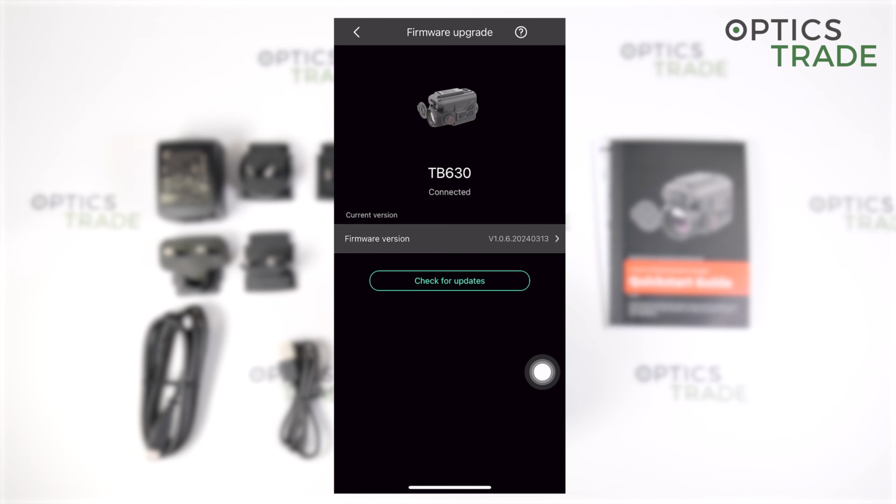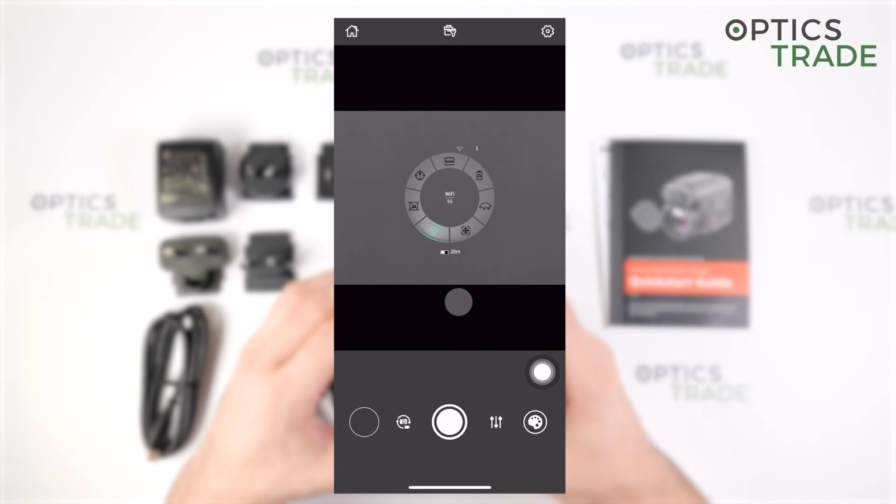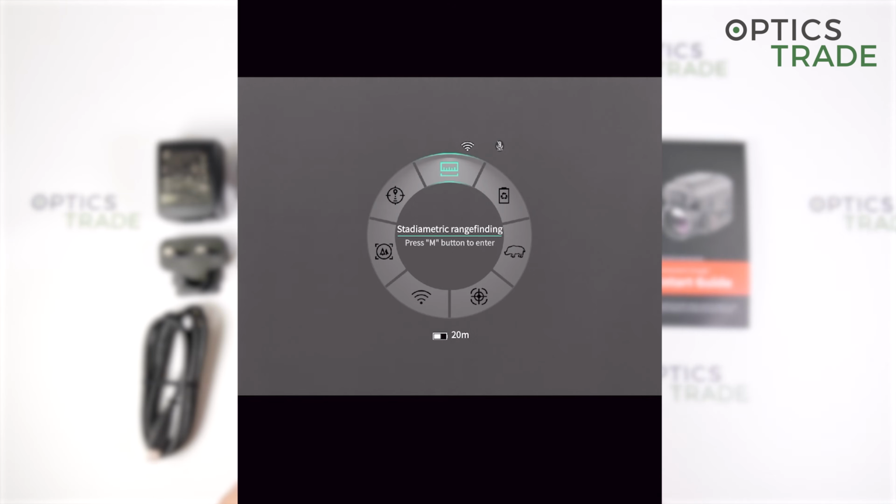Now if we go back and tap to the observation, now we have the screen which you see inside the device. If we start at the top, or first enter, with a short press we enter the quick menu, where on top we find now the stadiametric rangefinder.